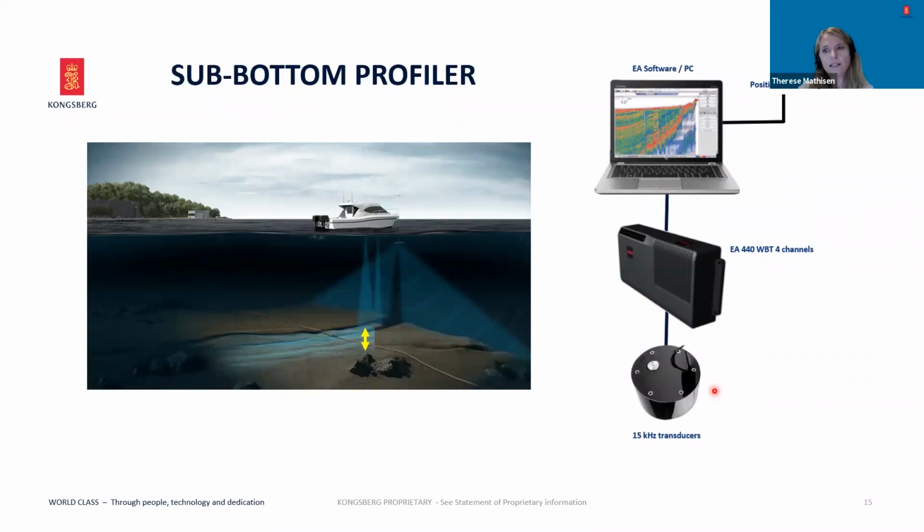The next application I'm going to talk about is the sub-bottom functionality of the EA440 system. As you may see from the sub-bottom setup shown here, the WBT and the software remain the same as for depth and SIDESCAN applications. The transducer for sub-bottom functionality is one of the larger low-frequency depth transducers. This is a 15 kHz transducer.